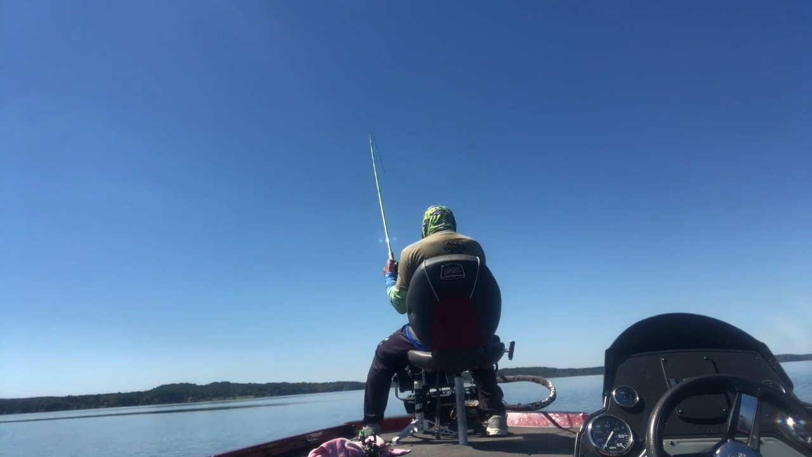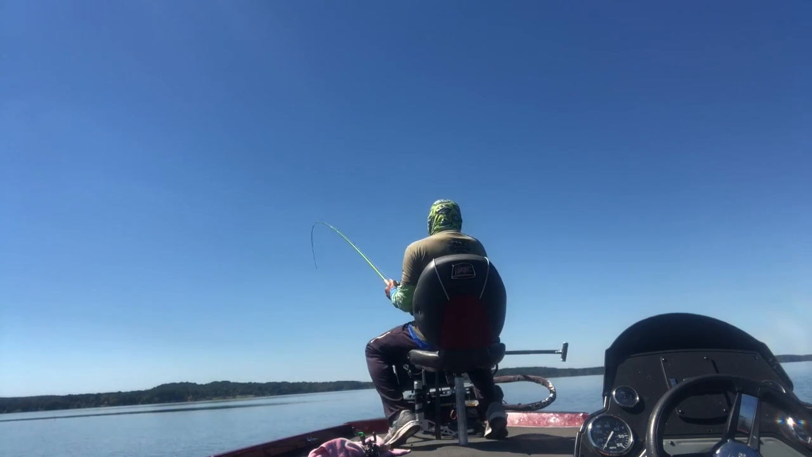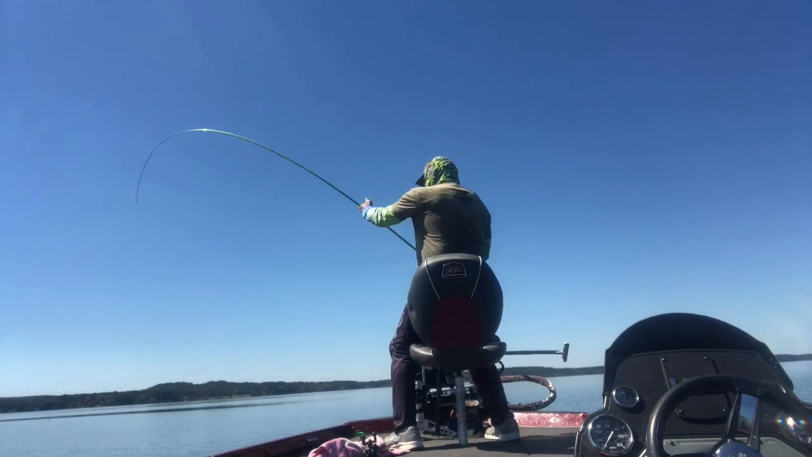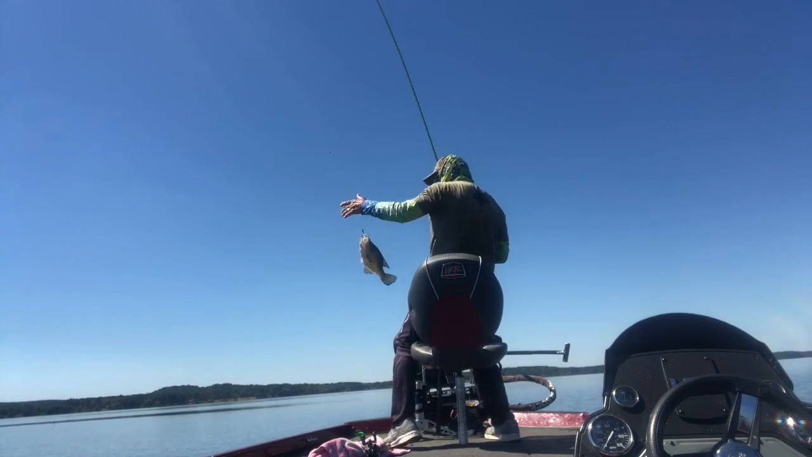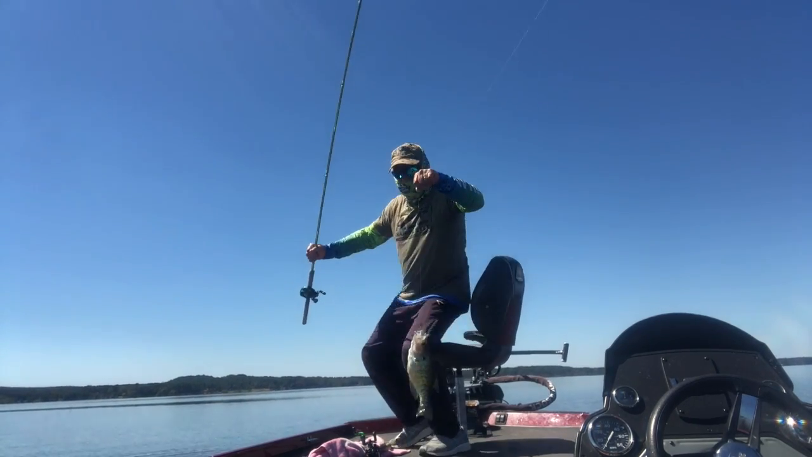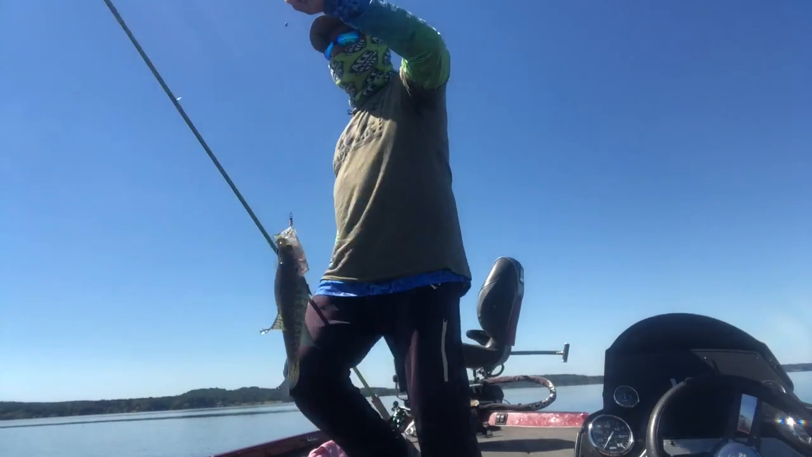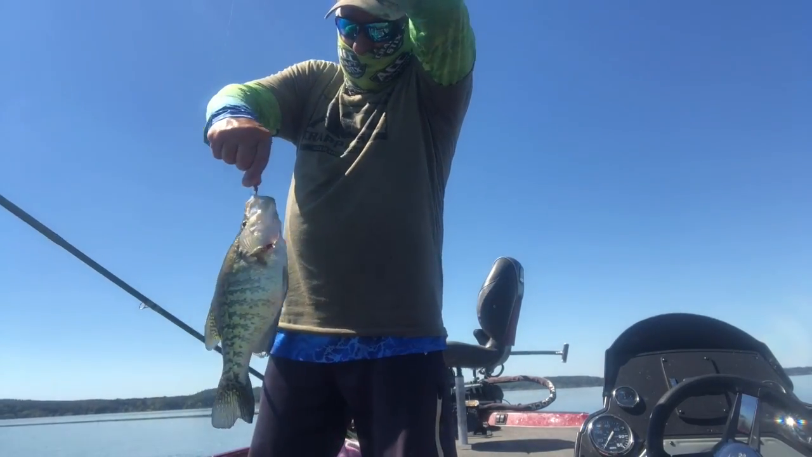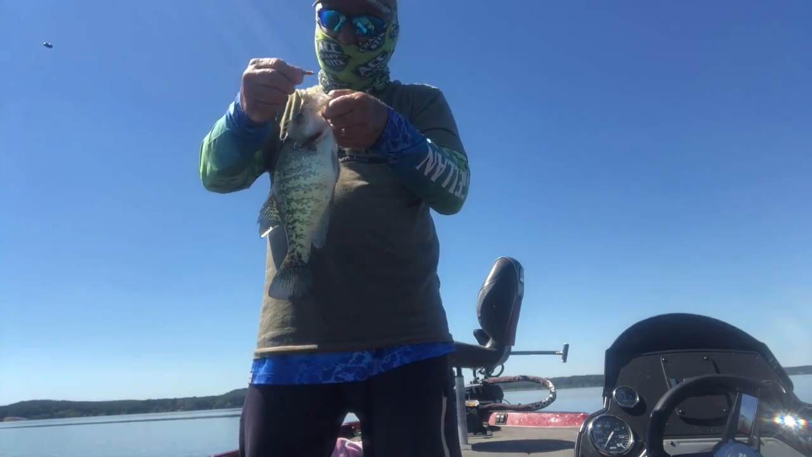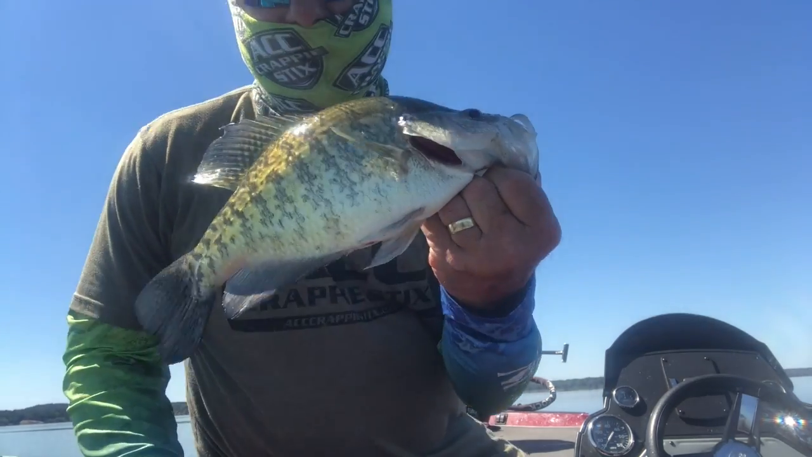There he is. Oh, did a little drop and stop. Oh, he's heavy too. Yeah, he didn't mind biting again. There's the hole. I got a pretty good hole in him for where he hit too, and that hook fell out.